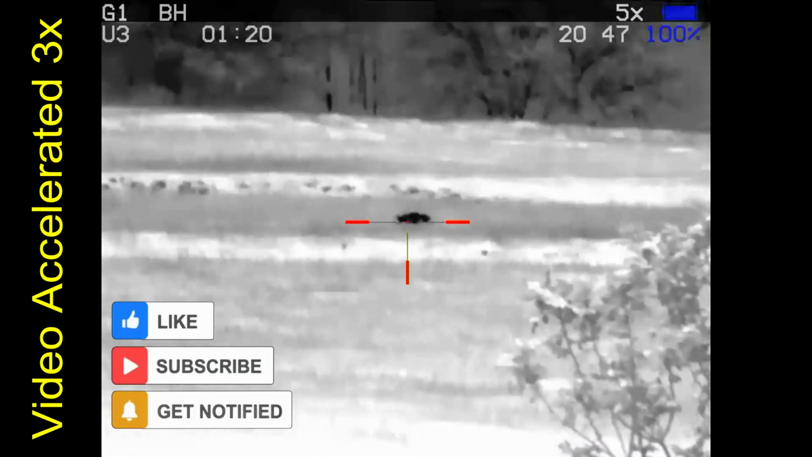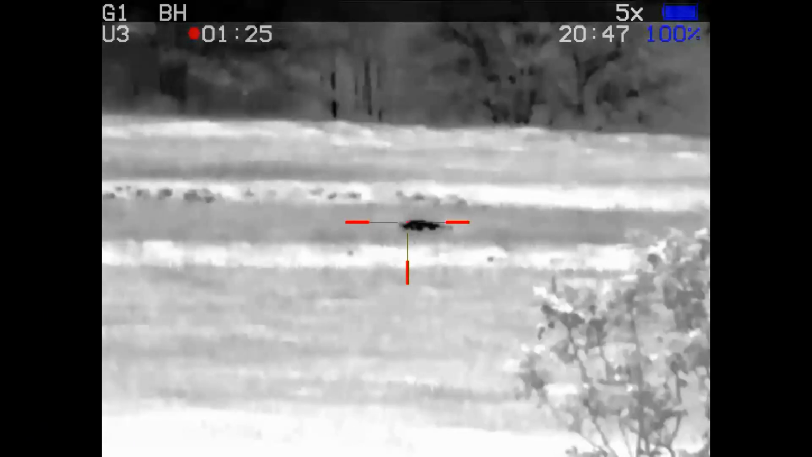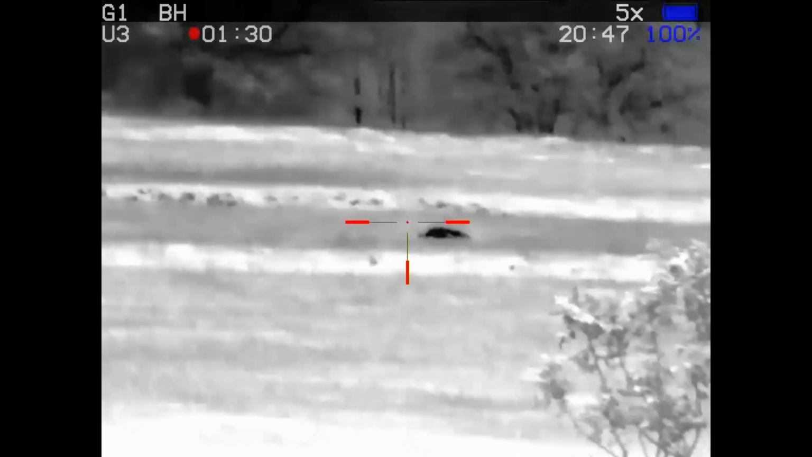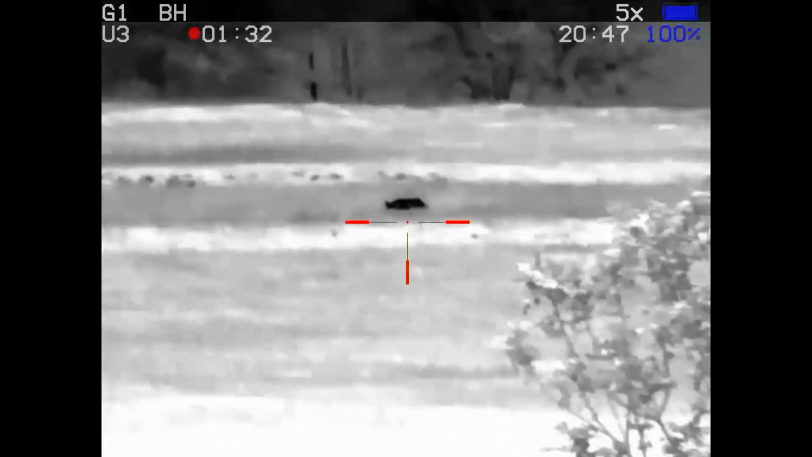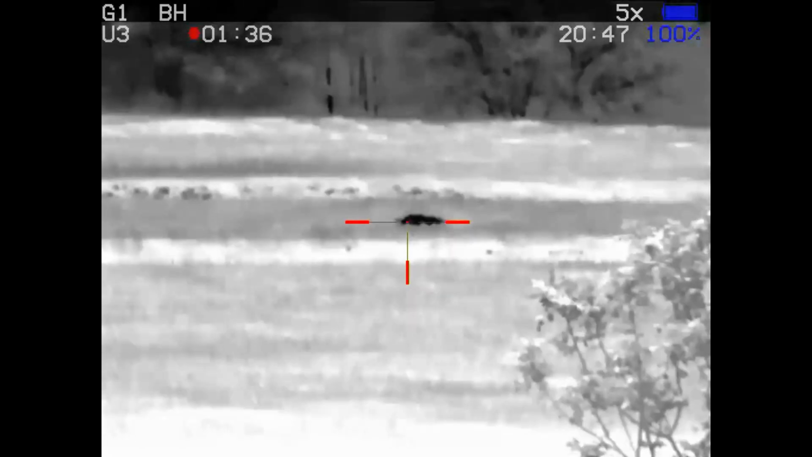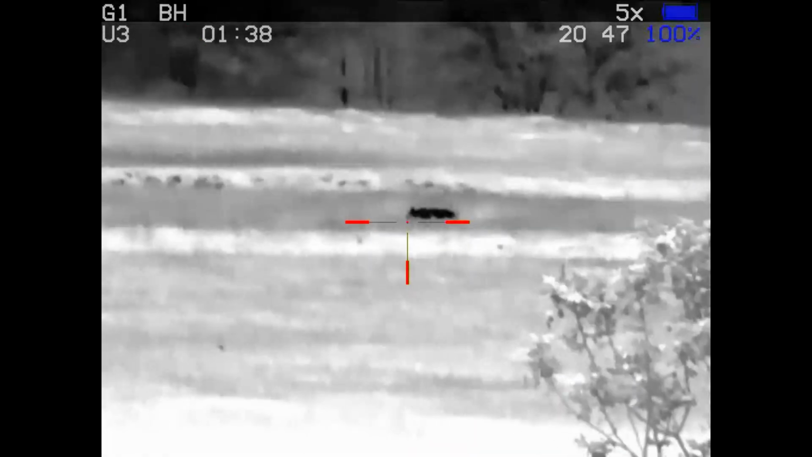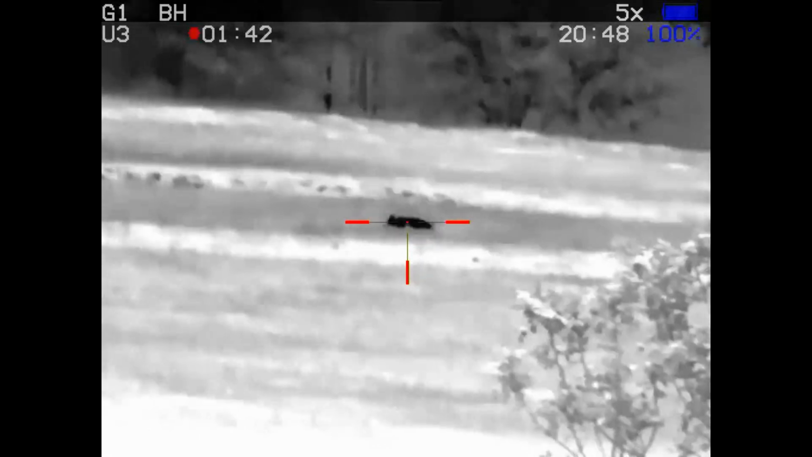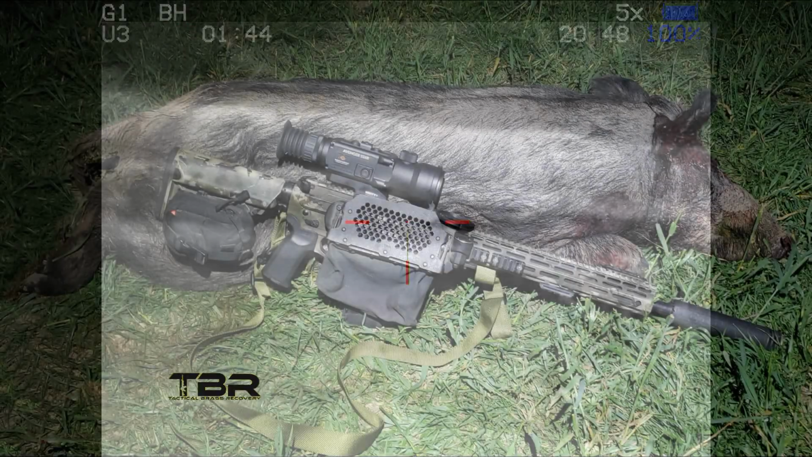At this point I'm looking to see if it's raising its head. It's not raising its head, but it's still kicking too much, so I want to go ahead and try to get it stopped. That shot did not connect solidly. It actually grazed the shoulder. And that one went into the head. And I'm confident that this hog is 100% dead. This is just nerve action.